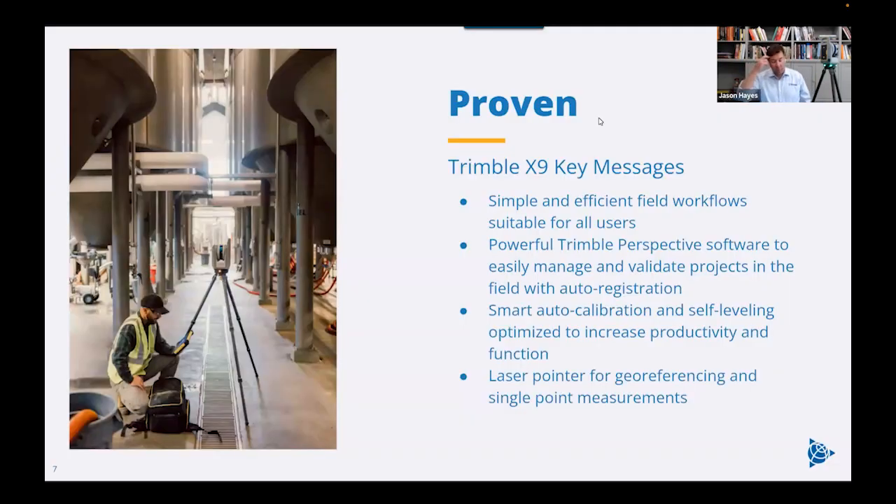Now, when we talk about proven, a big part of this is that the workflows are so easy, and they were made that way for the Trimble X7, and they continue on through with the Trimble X9. Simple workflows like using Trimble Perspective in the field on your tablet to control your scanner and to see the data in the field and also be able to register it in the field. So you know that when you leave, you've got the data, you know that you didn't miss anything, and you know that it's going to register.